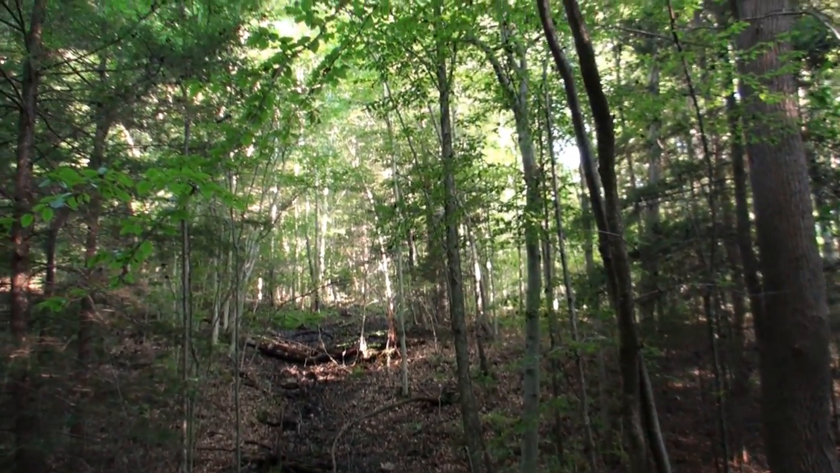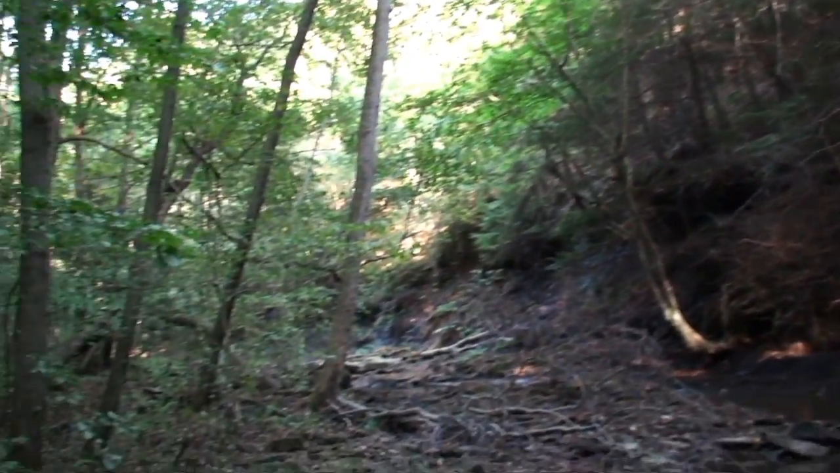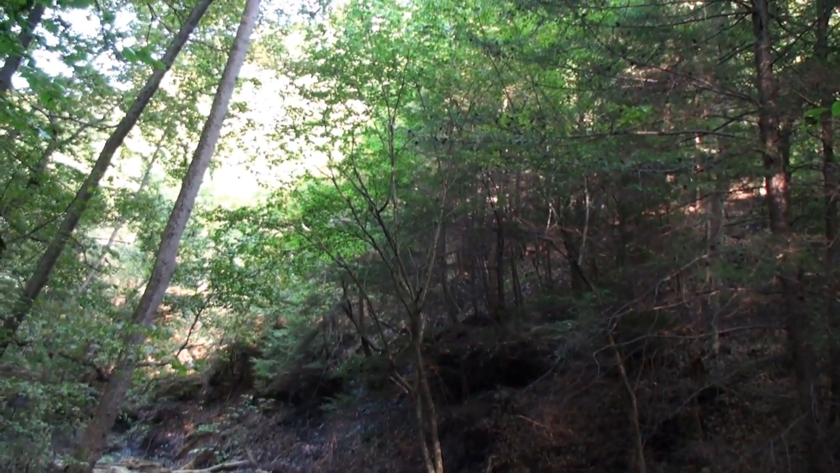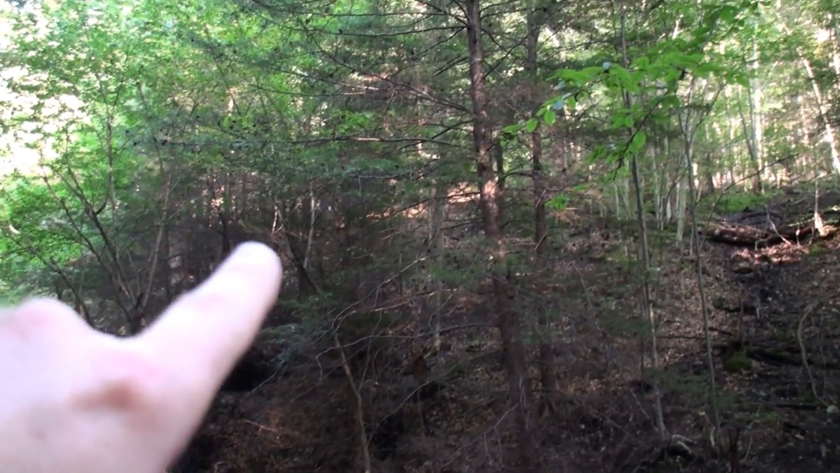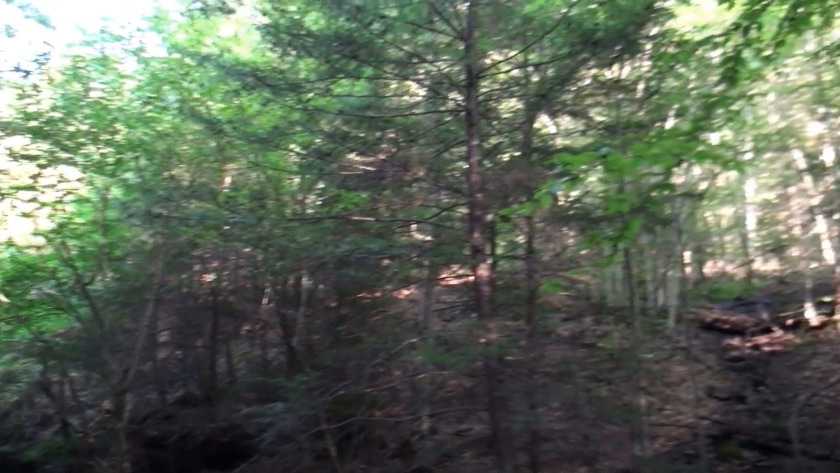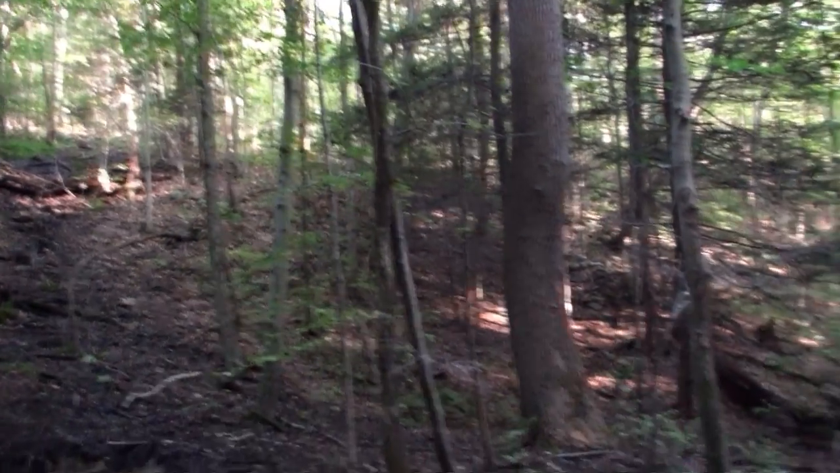I think I'll put one up in here, on top of that hill. This is where I was standing back in here the one night, overlooking this with the FLIR, and I caught that subject going through the woods here. But I could only catch it every once in a while. But he was up on that steep hill up in here, heading across that way. Whatever it was.